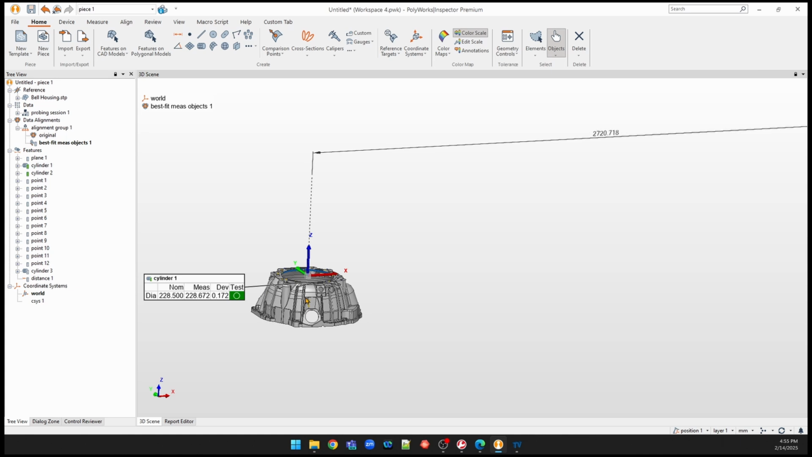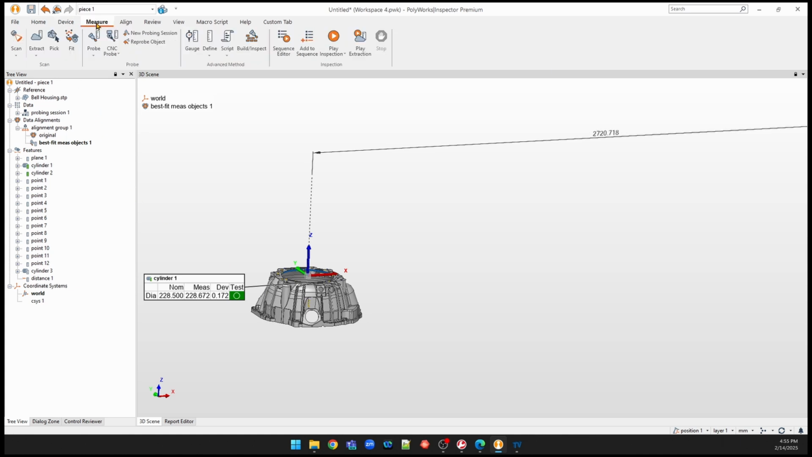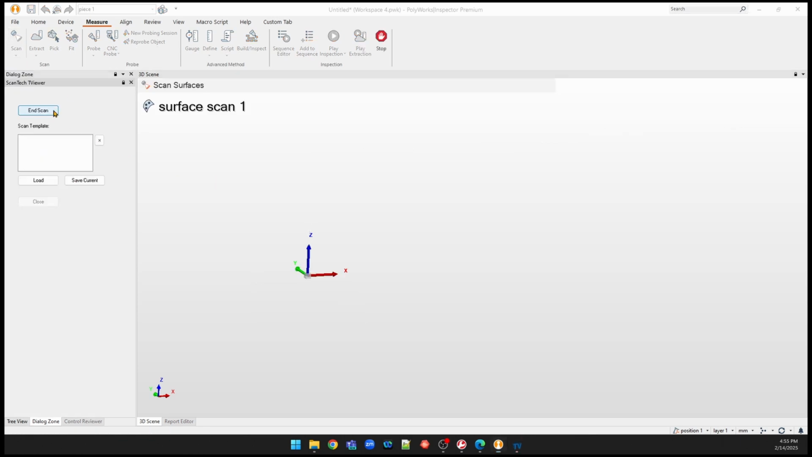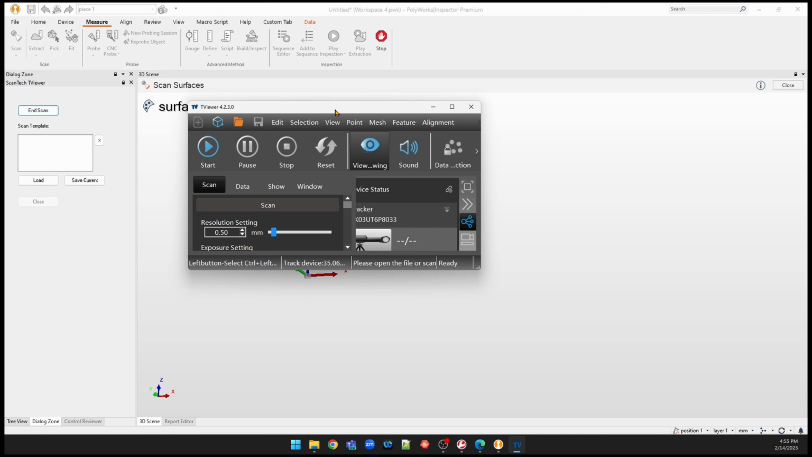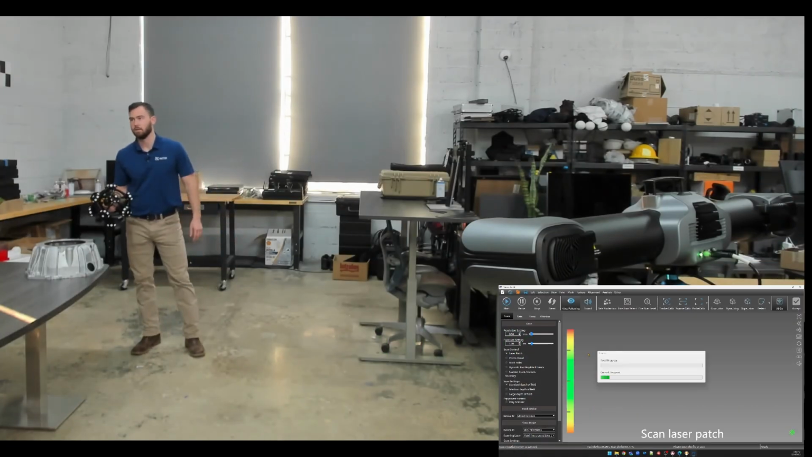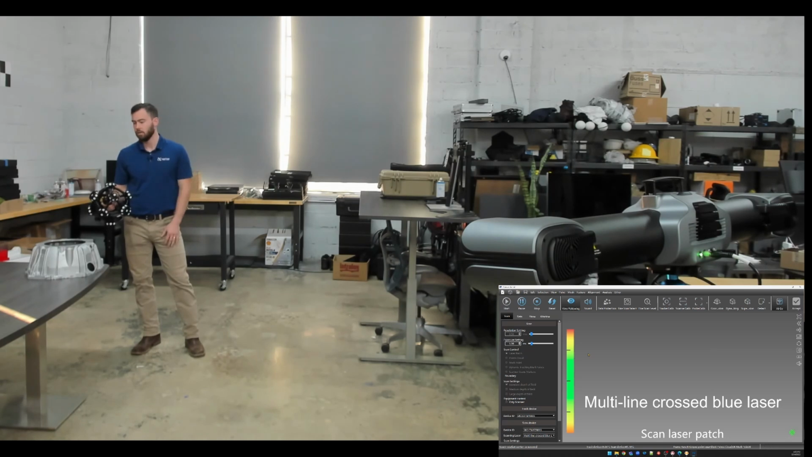Now that I've already aligned to that part, if I did want to add scan data, it's a very easy process. I just have to start a new scan. It pops open the T-Viewer software plugin. So now I click data on this, just like we were, back to what we know, scanning.